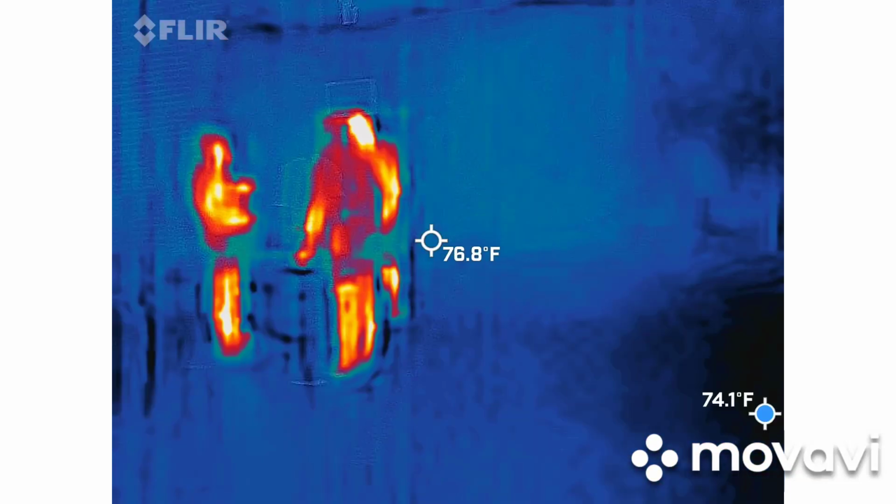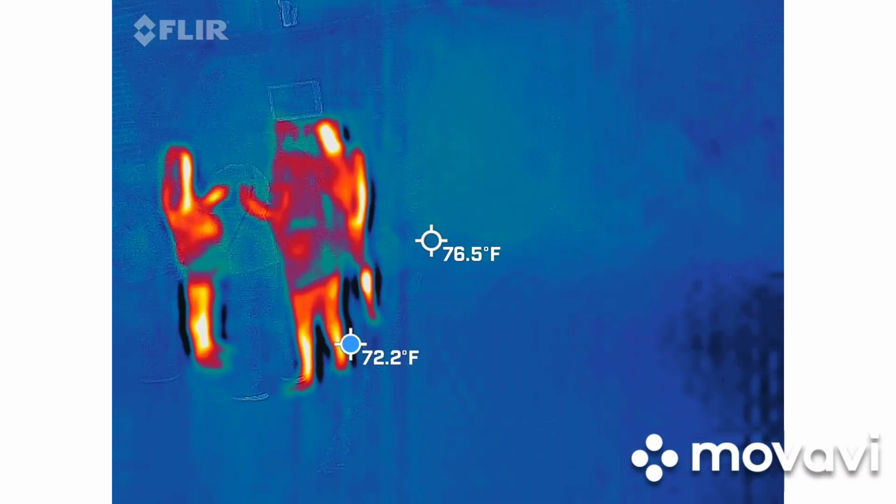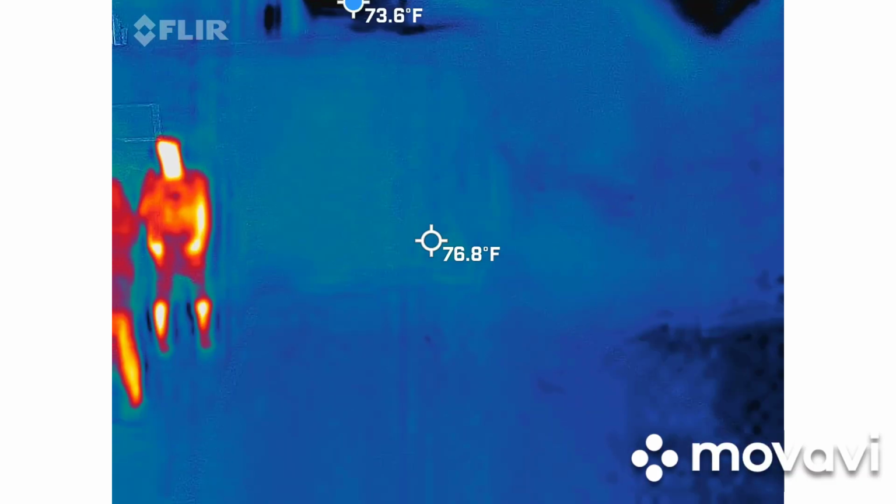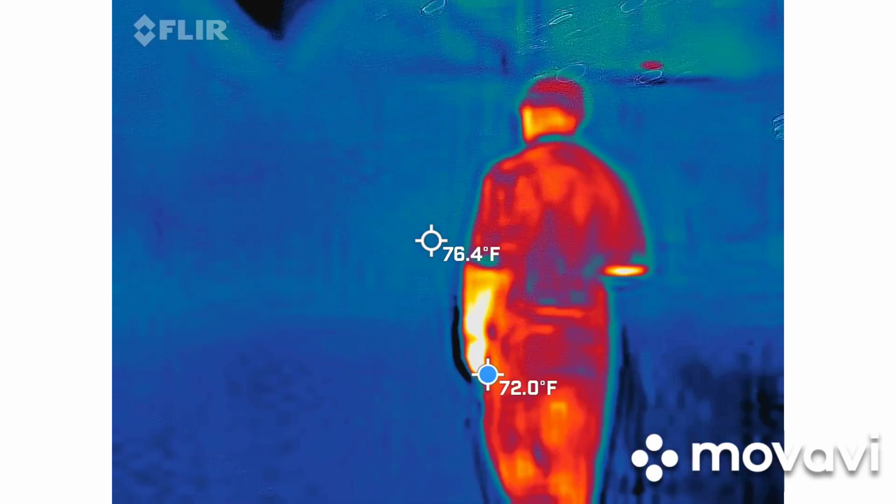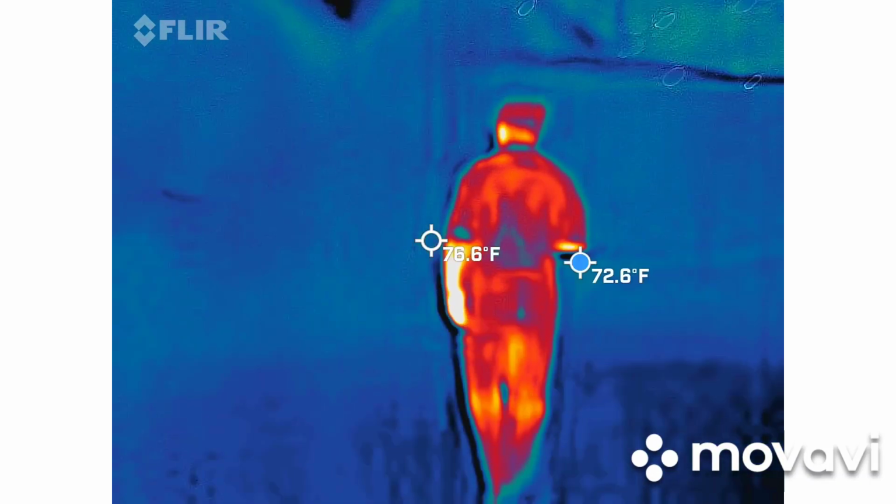Believe it or not, my son got me on this. I used to smoke, and he's like, Mom, don't get closer to that stuff. I still have one, because if I have little kids, I do everything I can to keep it in my pocket.